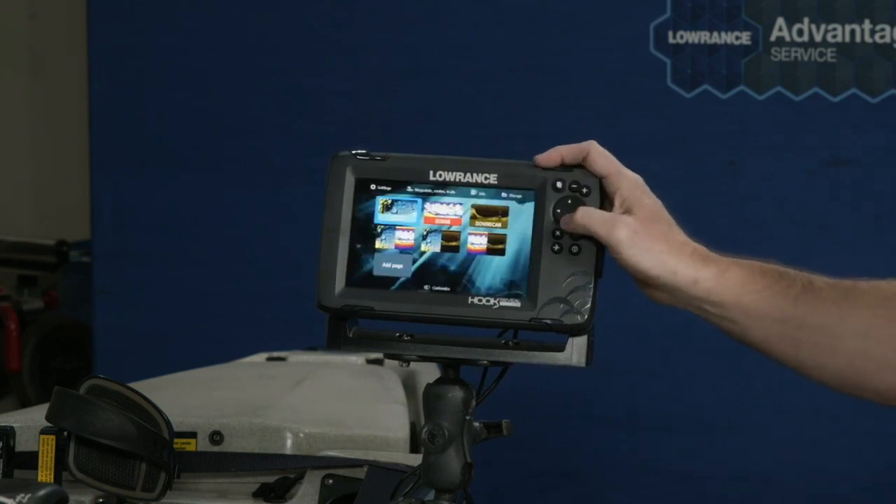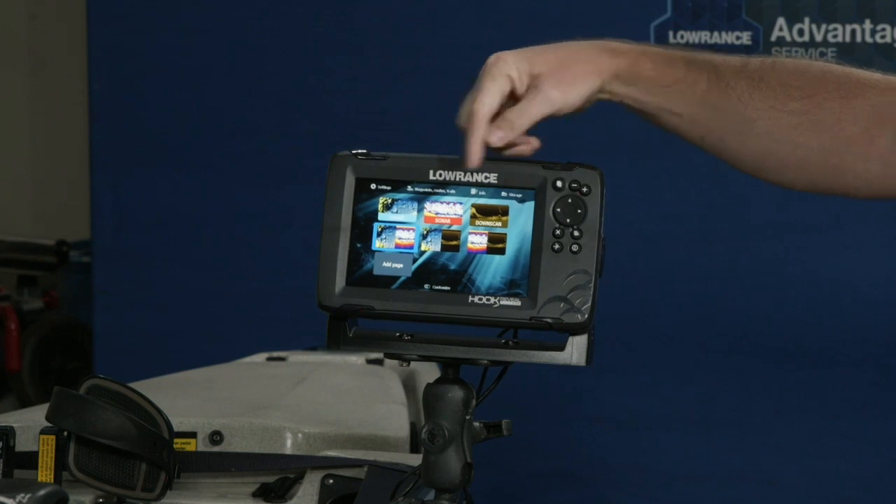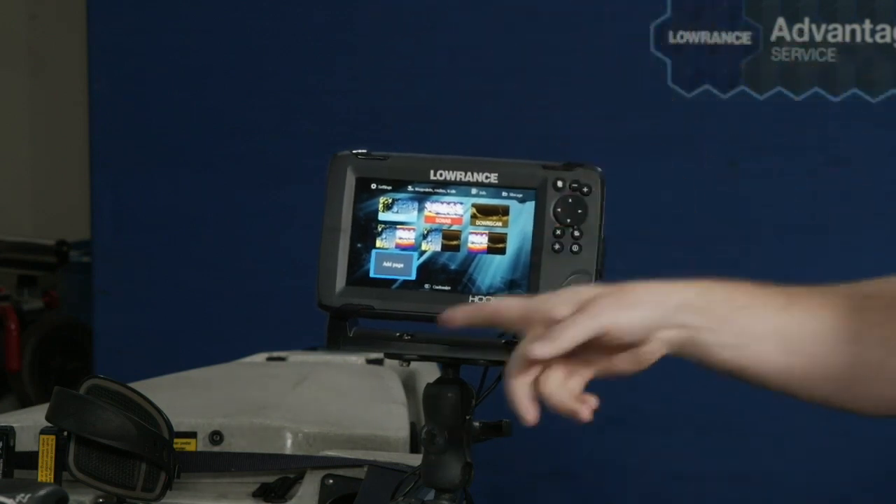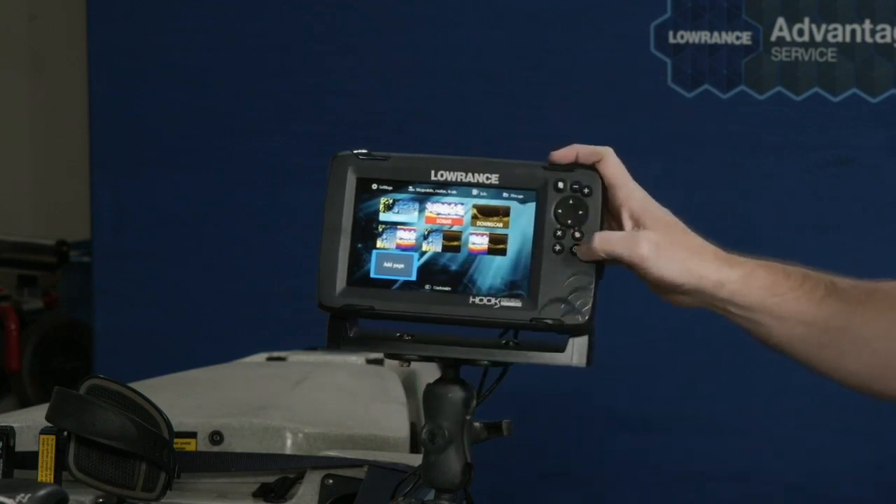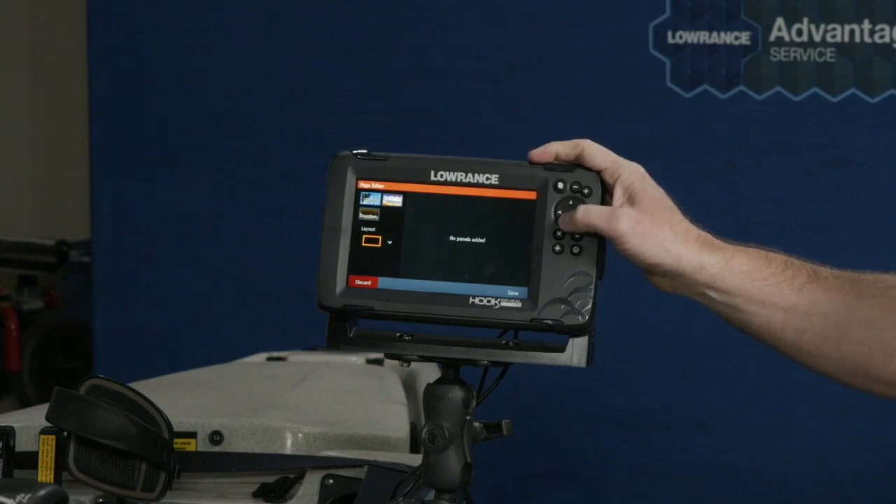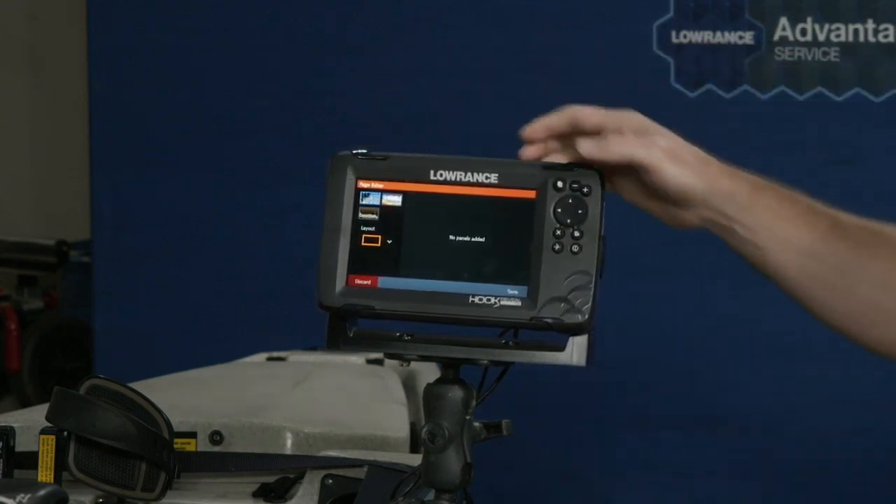And the way I do that is, we have some pre-configured pages. The chart, Sonar, DownScan, those are static. Those are there at all times. But if you see in the bottom left, we have this thing called Add a Page. Now when I go here, I'm on my page generator. And again, everything's graphically icon-based. I know when I'm pulling something in, what I'm pulling in.